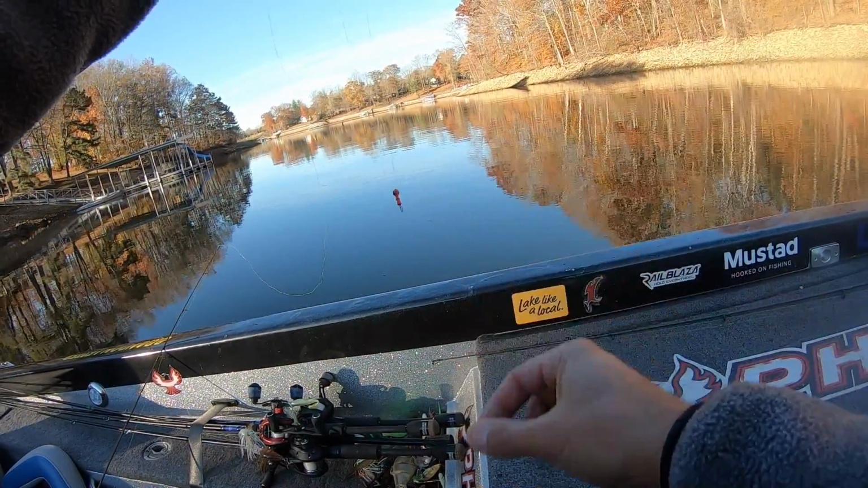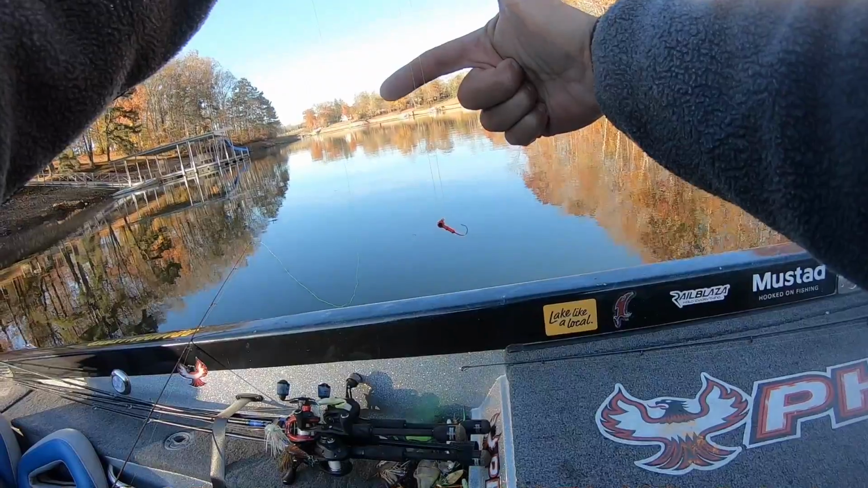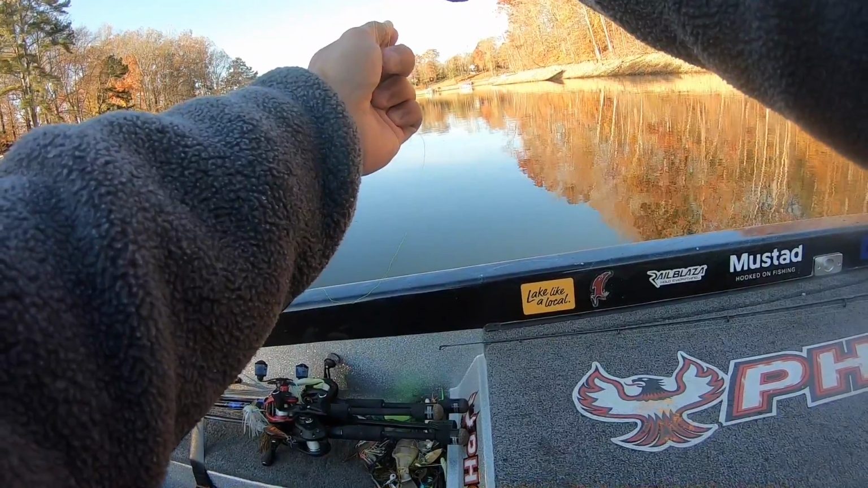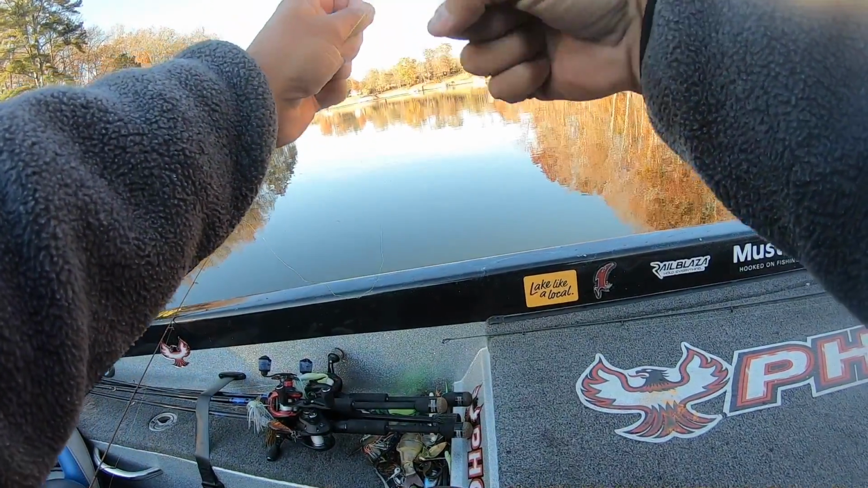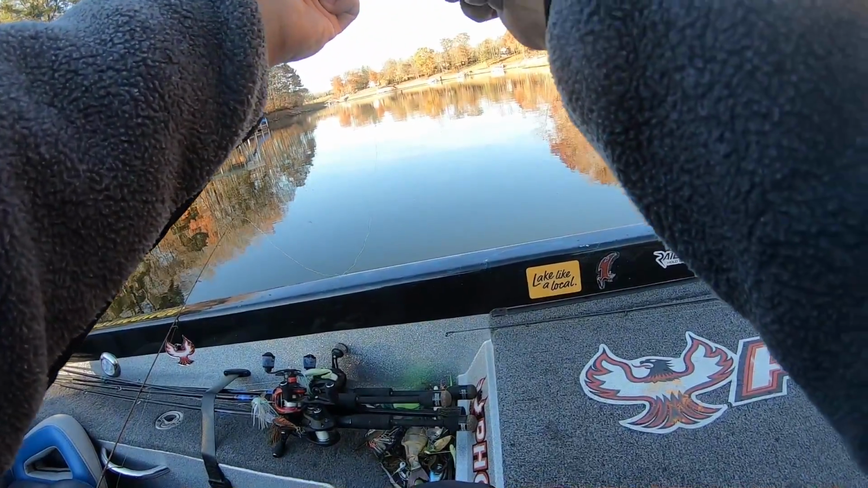Give yourself about a good 6 inches of line there to work with. Just hold it like that. Catch it right there in the middle with your finger, and then catch your jig in your left hand. Okay, and all I'm gonna do is just turn 1, 2, 3, 4, 5. Make 5 turns. That's gonna leave me a loop right here.